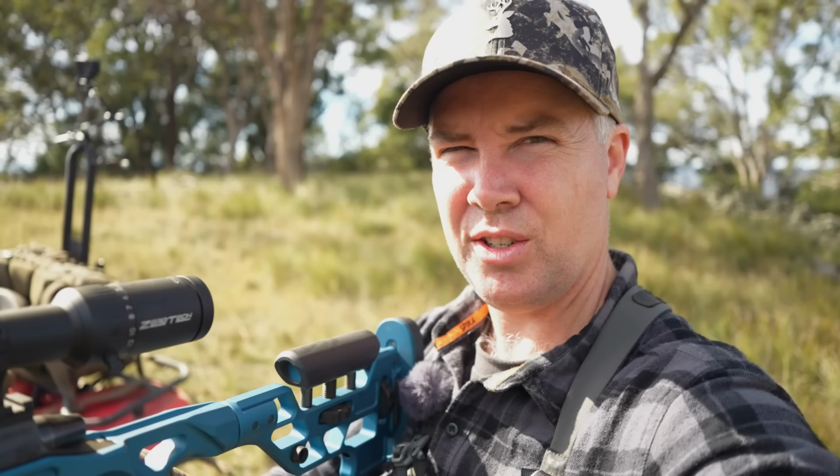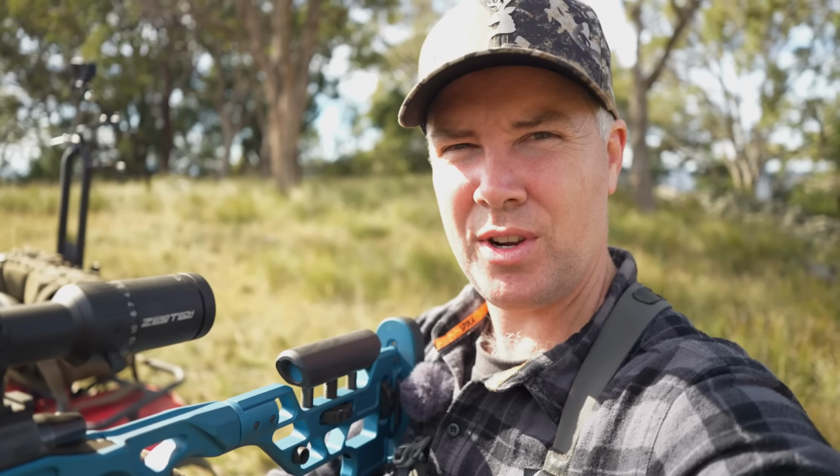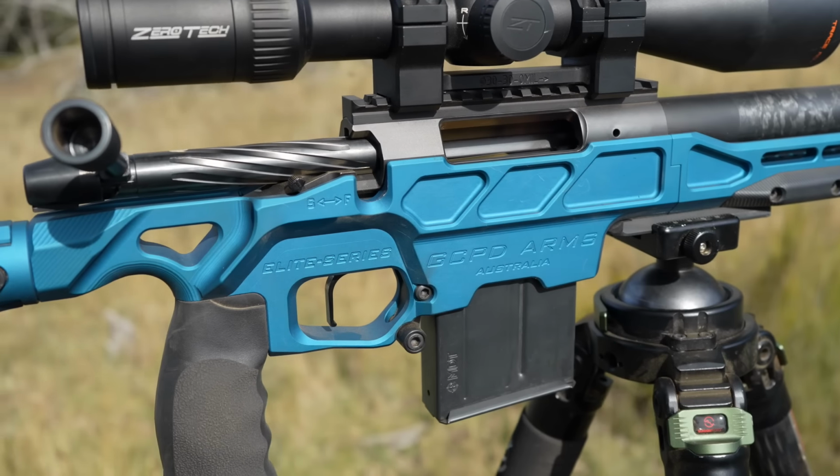The Smurf gun has certainly done a number on those goats. Ranges were 320 out to 380. For those interested, it's chambered in 6.5 PRC. It's a JC PD Arms Elite Series 2. And this longer range stuff is exactly why I have it.